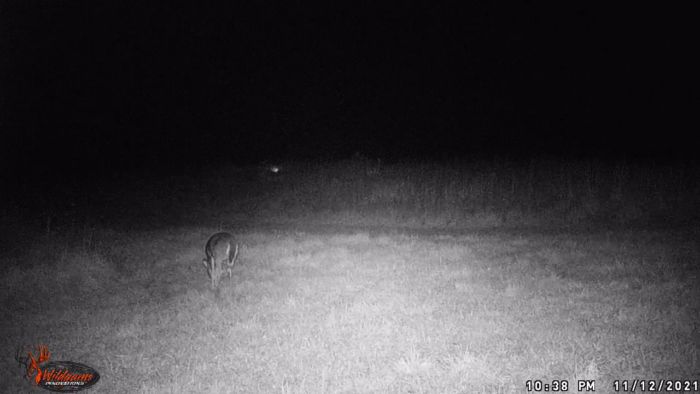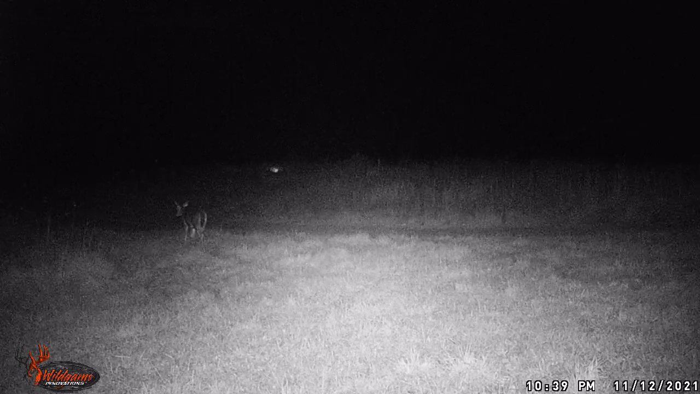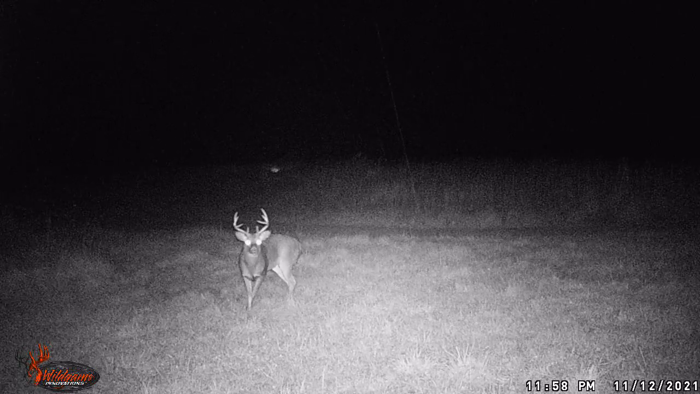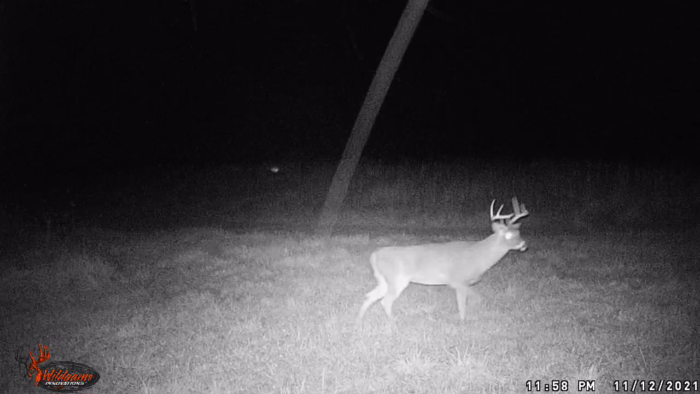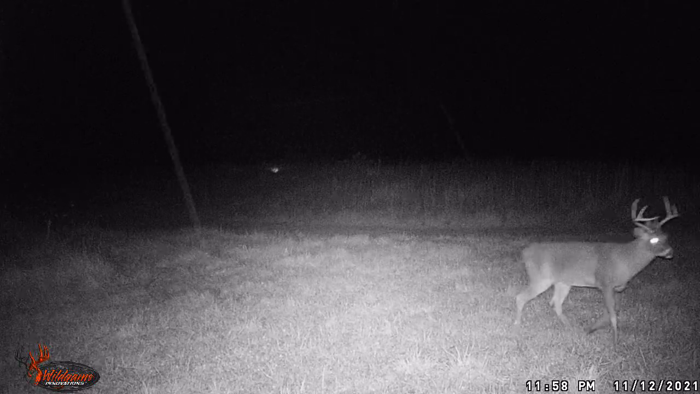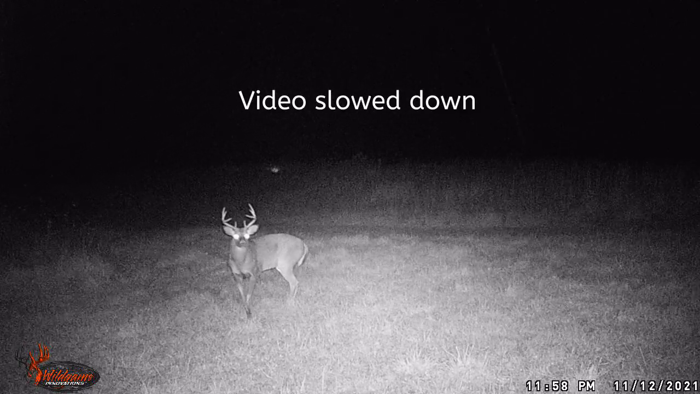I put it on two different trees. Each time I got some footage, and last night I got a nice buck on video. Now, this is not the big boy that's been seen around here that I've been trying to get on this camera, and I will get him. But boy, I'll tell you what, his little brother, an 8 point buck, not a bad deal at all.